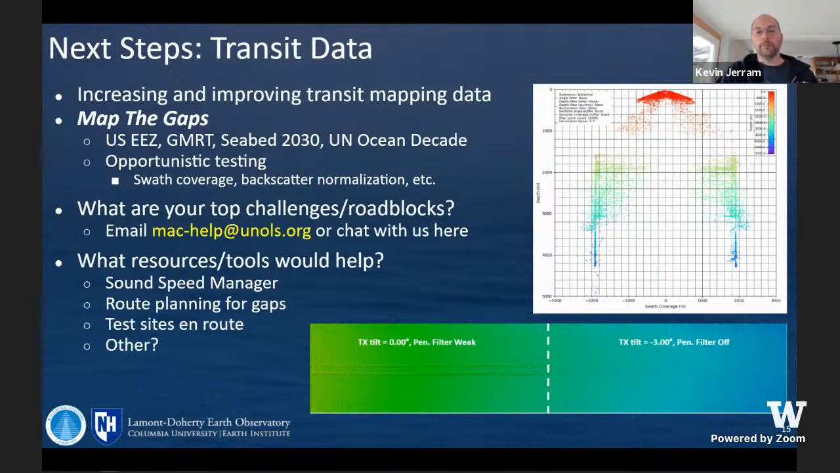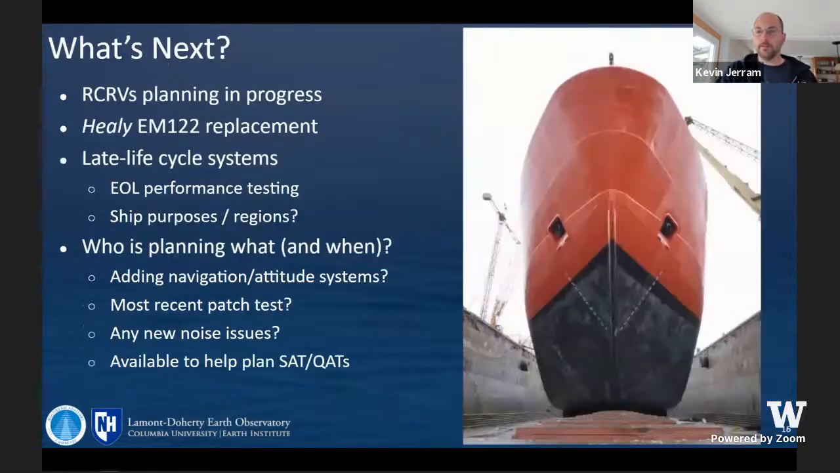So we want to hear from you about your top challenges or roadblocks. Feel free to email us or chat with us here. And we want to know if you have any ideas for resources or tools that would help you improve your transit mapping efforts at sea. Next, again, RCRVs are in progress. We want to work with the Healy on their 122 replacement. Any other late life cycle systems, we want to be involved. So please reach out. Let us know if you have plans or questions. We'd be happy to talk.